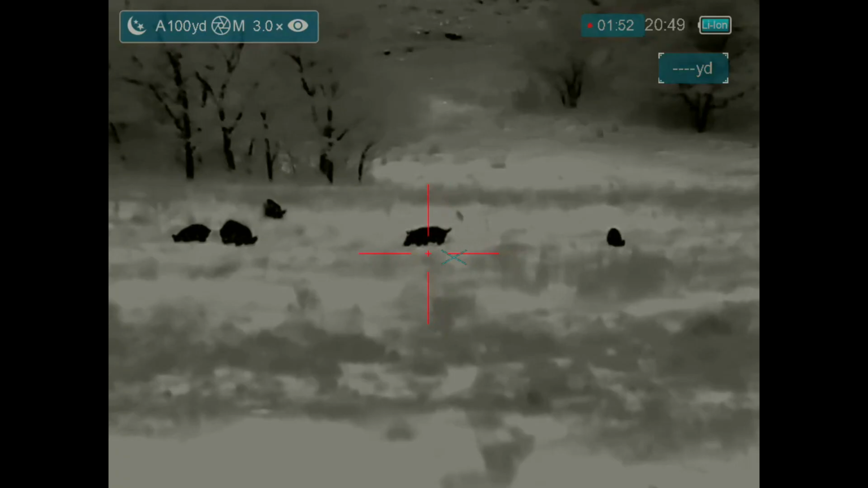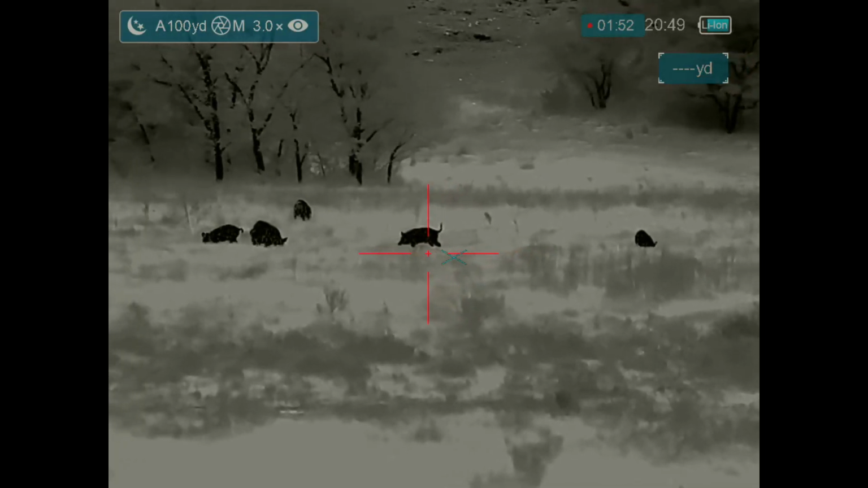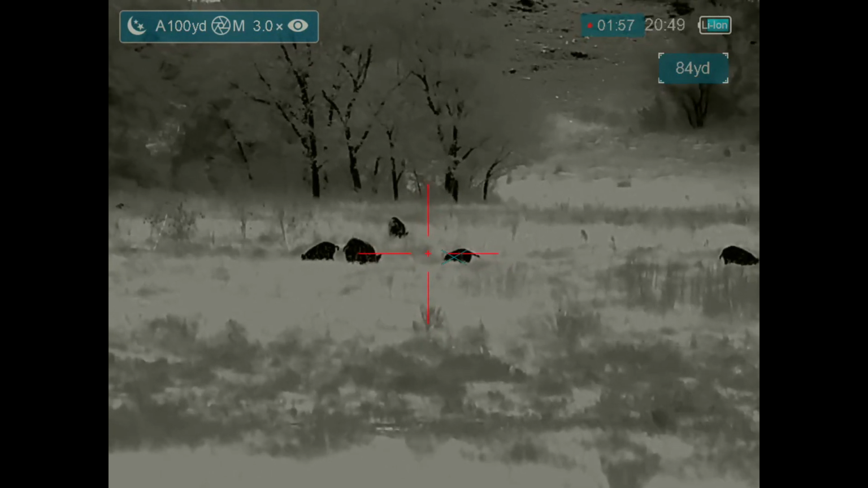And right now I'm trying to go through and inventory the hogs, try to separate out females from males. This is going to be a little male. You can see as I zoom in, it's got male genitalia. That's a boar. But of course I'd like to start off with a sow and not a boar.